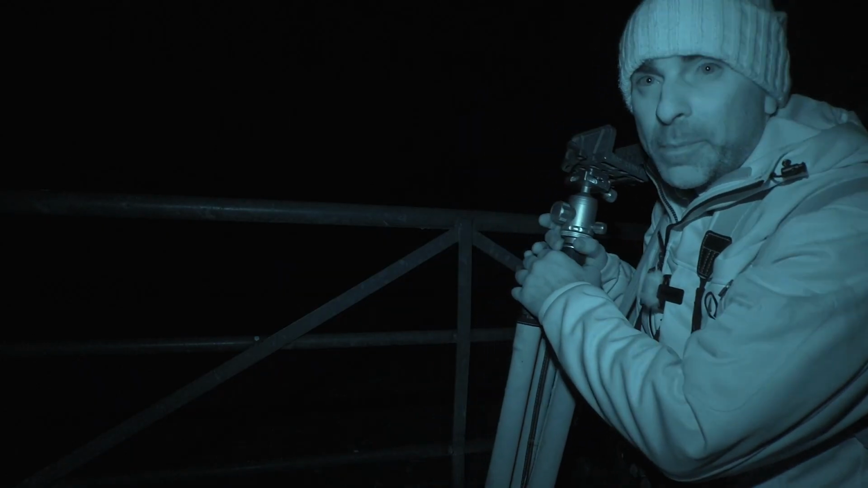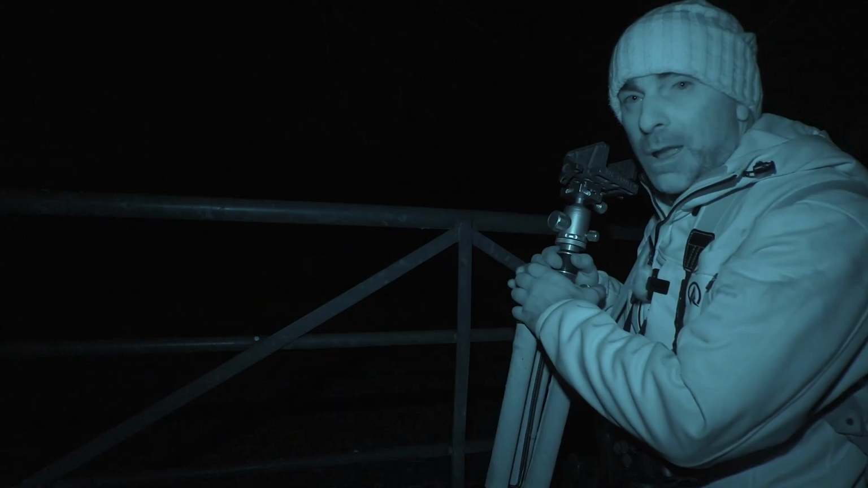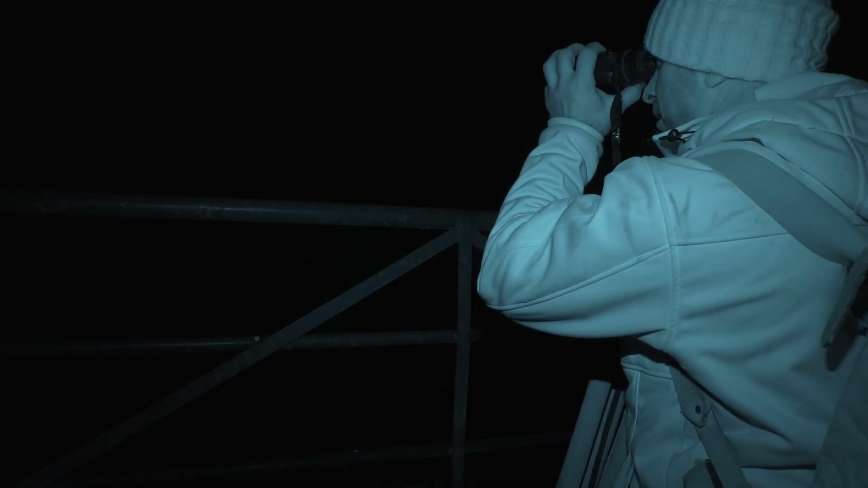So this is the bottom end of the field. There's a few rabbits about, but other than that I can't see anything yet. I can't even see the sheep, I don't even know where they are. A little bit of a dip here, so they may be down in the dip.